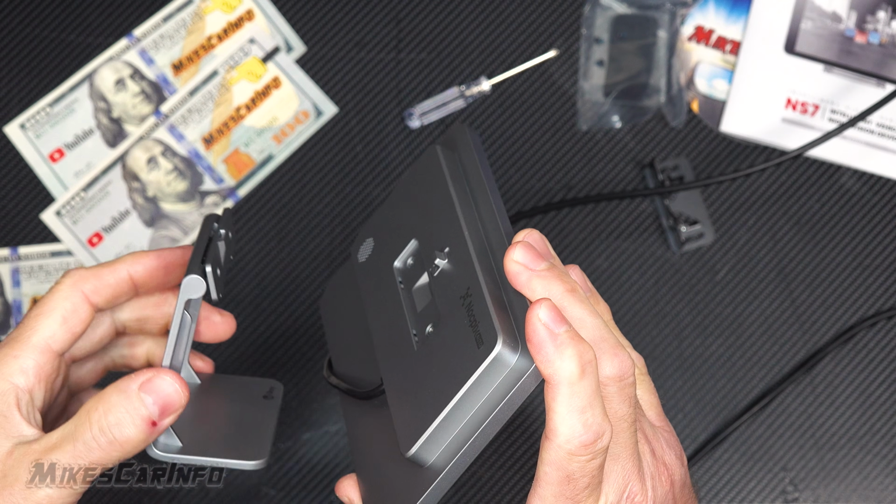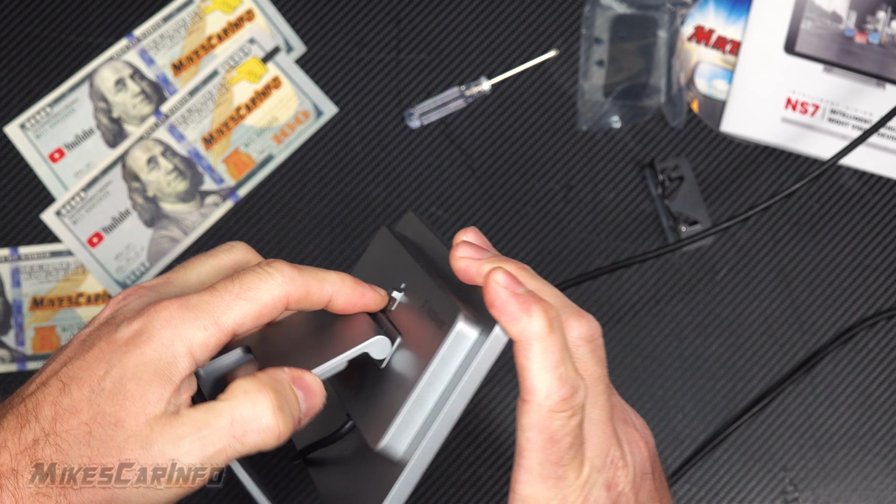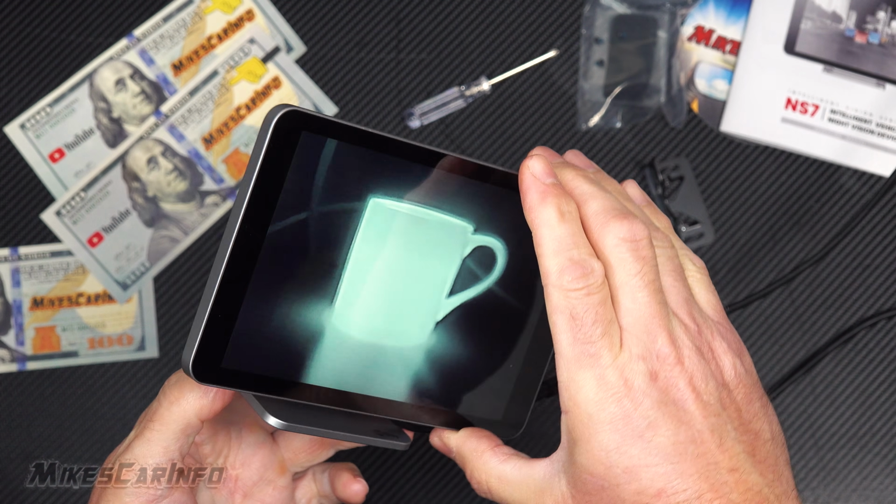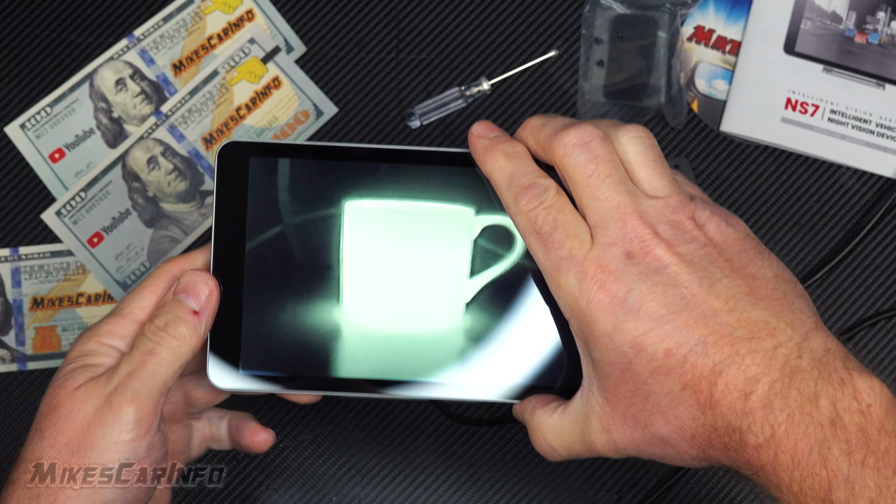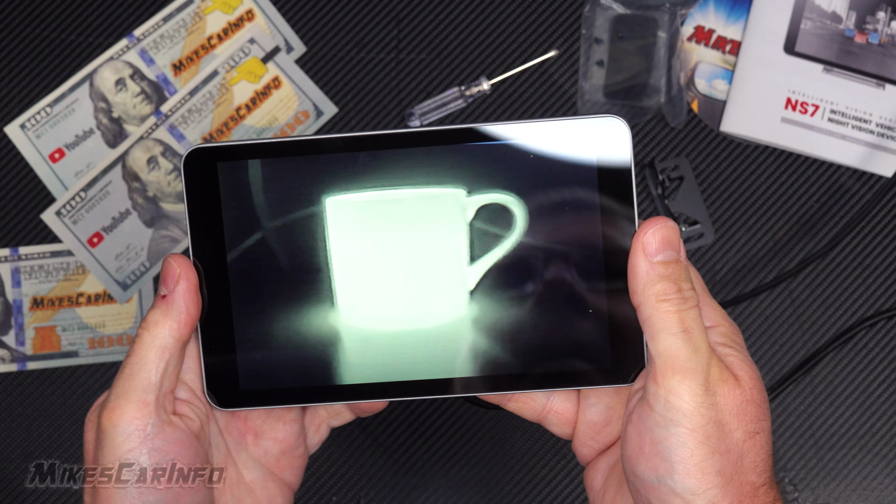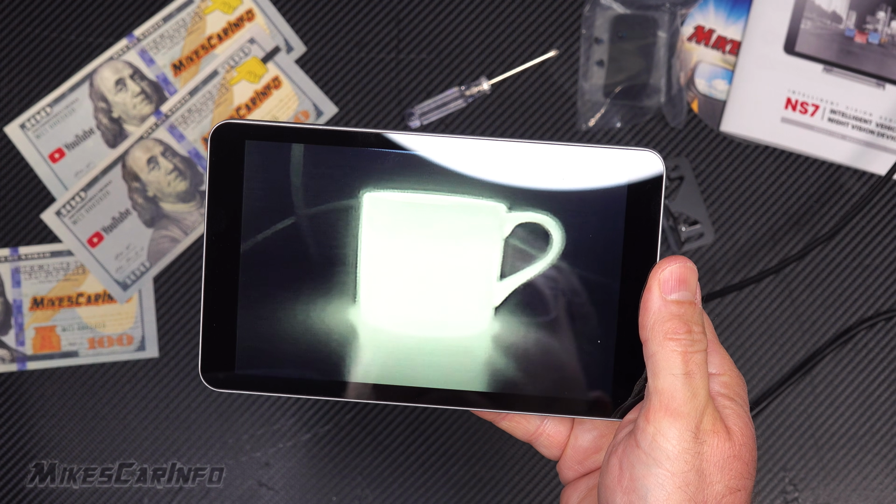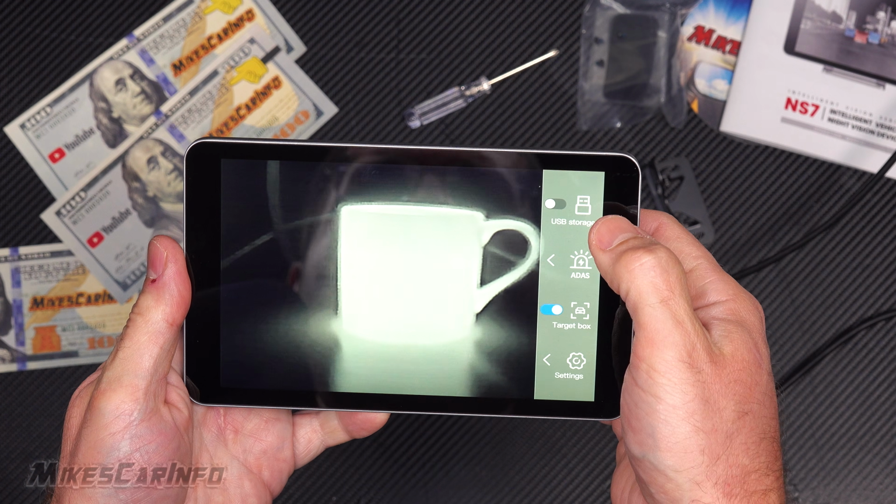Let's go ahead and install this little bracket right here. Just hook it on there and snap it in place like so. Once it's snapped, then it'll pivot back and forth. So I have the thermal imaging camera over here, and I have it aimed at my cup of coffee. And when we touch the screen, it'll pop up different options.